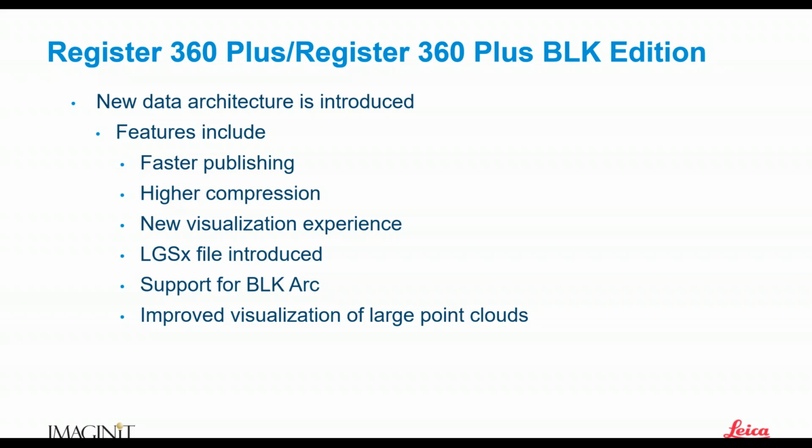Now, you can do that through Register 360, or there is a Register 360 database converter tool that you can get. And that will allow you to do several different databases at one time. Just a heads up, depending on the size of your databases, this can take a little bit. So you want to plan for that, run your conversion, plan to walk away and just let the thing go.